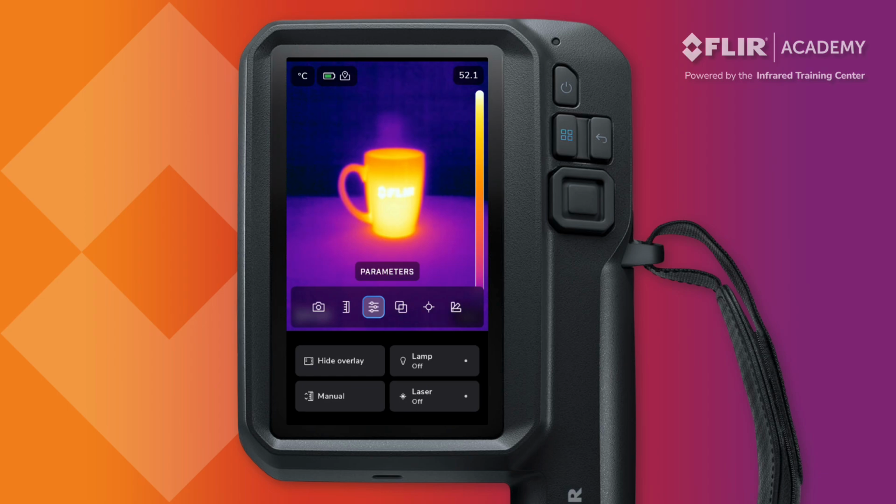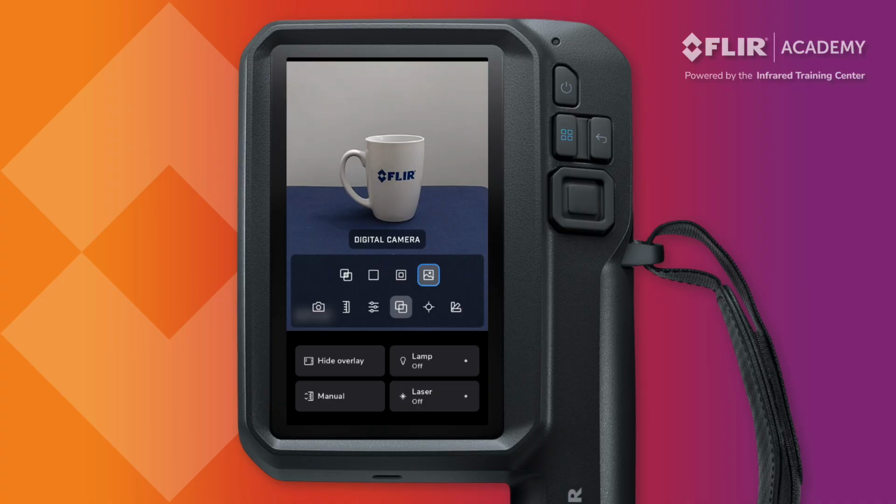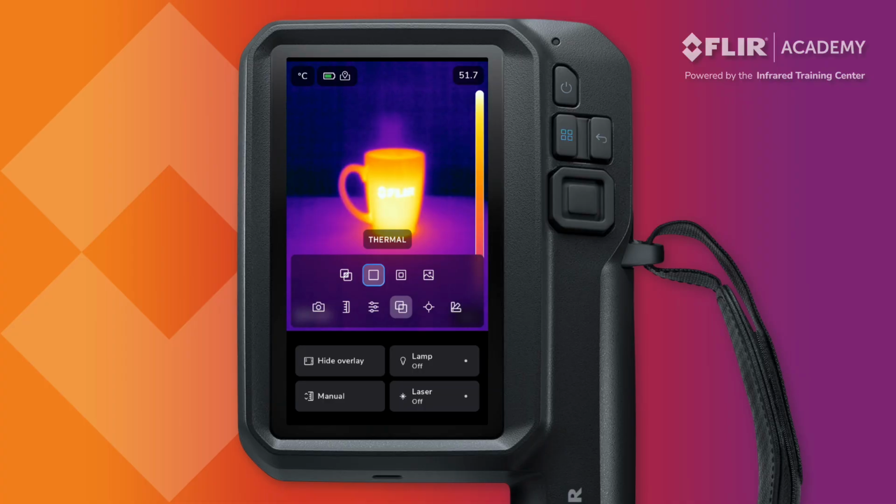On the camera toolbar, you will find the following options: Thermal MSX, Full Thermal, Picture-in-Picture, and Digital Camera Only. While a number of thermographers typically use Full Thermal mode, many others enjoy working with MSX as it provides both thermal and visible light data that enhances important details to help you identify your target.